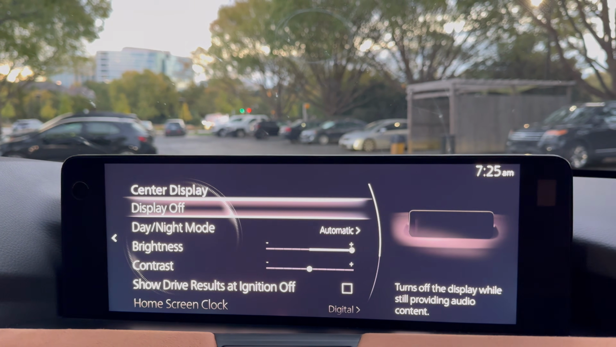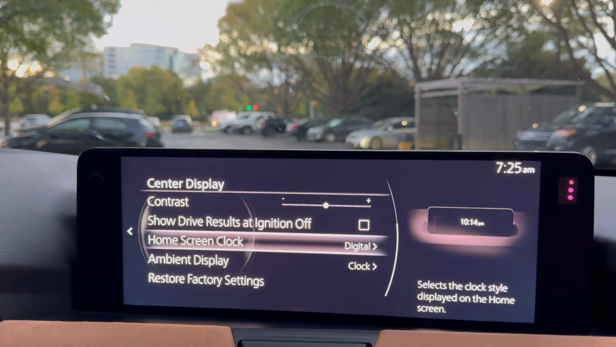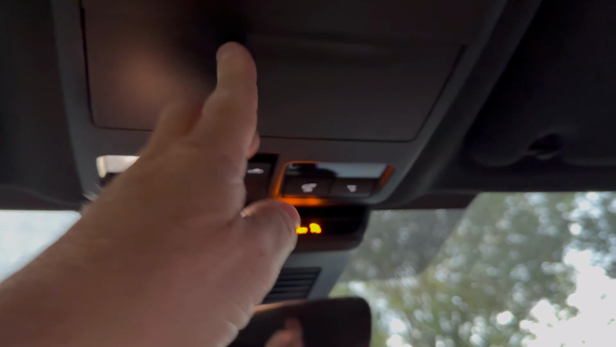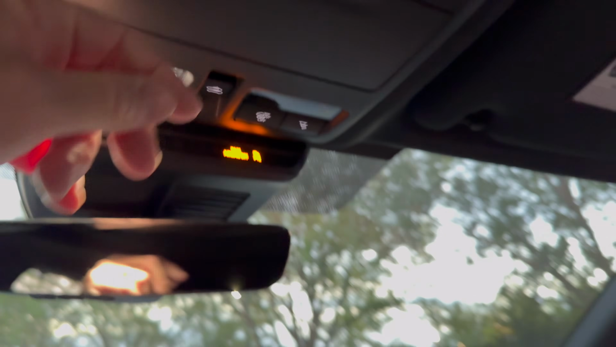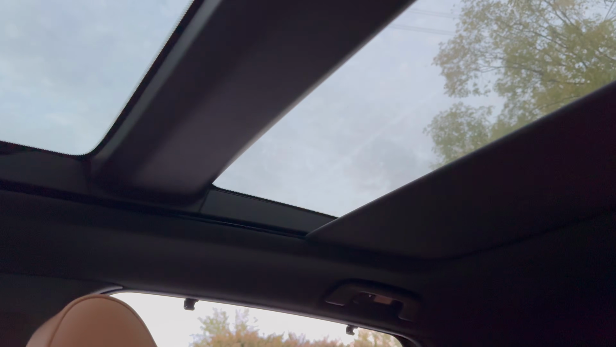The center display. Ambient display, and then maybe the instrument cluster. Here we've got lighting, sunglass holder, love it. And this opens up a lot. There we go, all the way to the back seat.